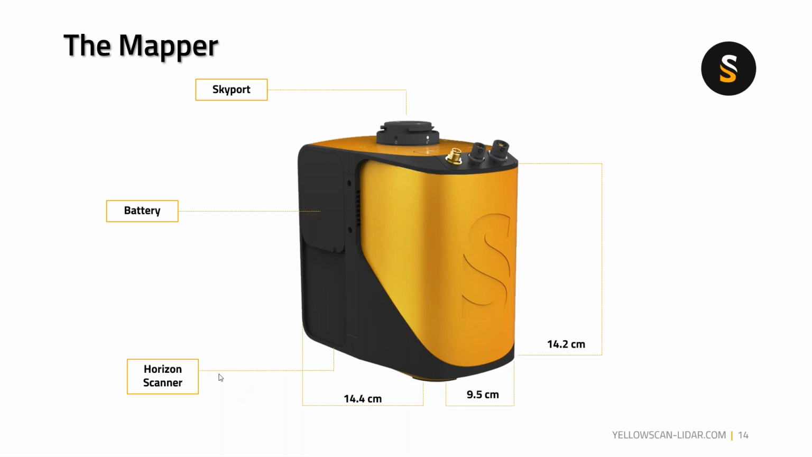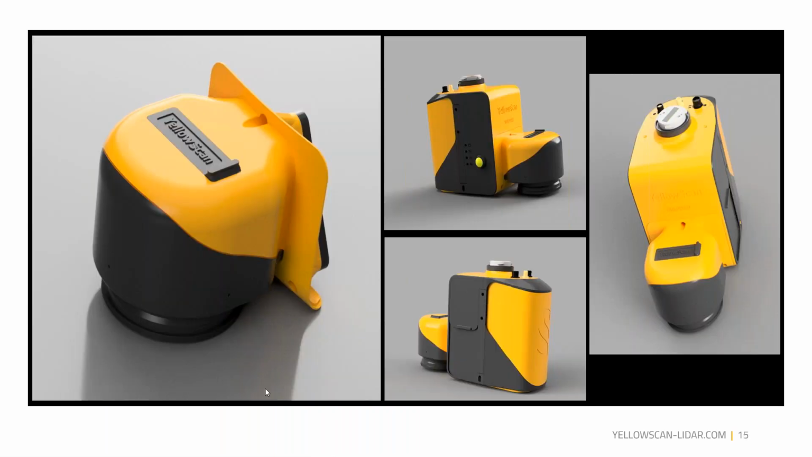The scanner, again, is facing down, the Horizon scanner at the bottom of the Mapper. Here is just a photo to give you an idea of how the camera module looks. So this is the Mapper camera module. With the Mapper Plus, it will be pretty much similar too. You can attach the camera module, it's an option for you. And normally we have customers who want to do a colorized point cloud. Then they say we must need a camera. Then you can have the Mapper camera module or the Mapper Plus camera module attached to it.